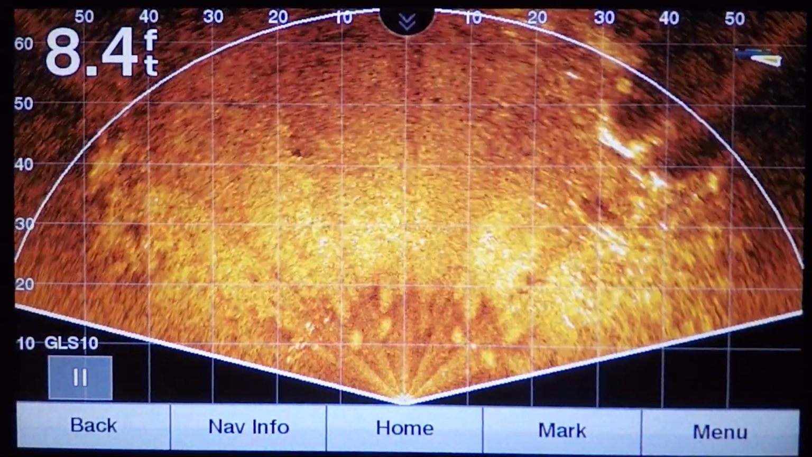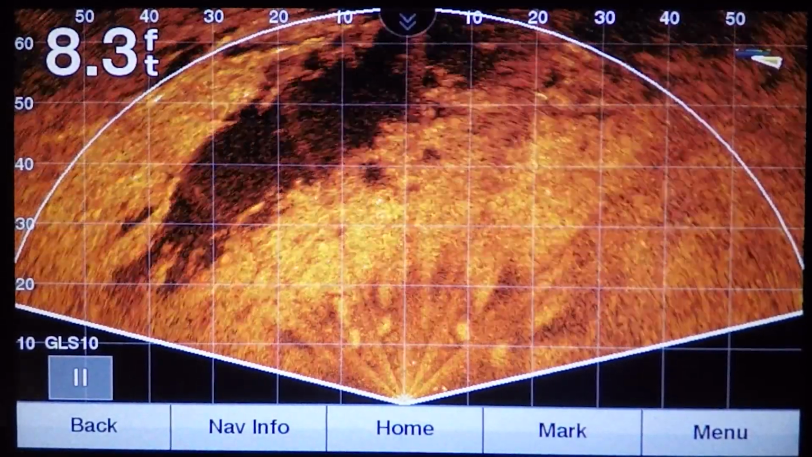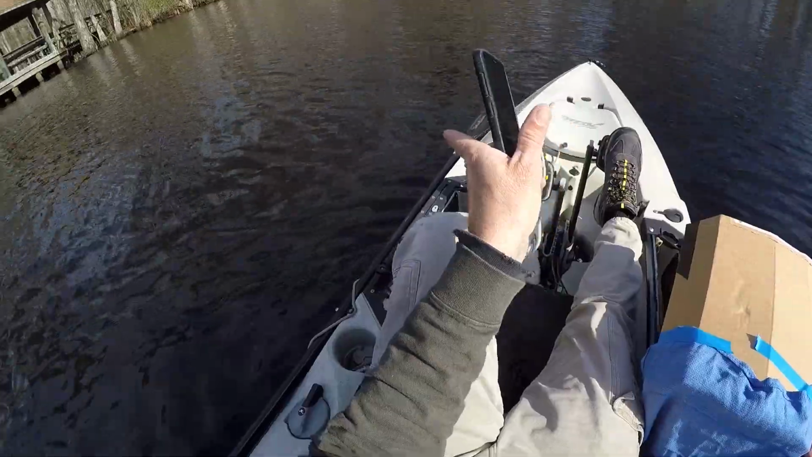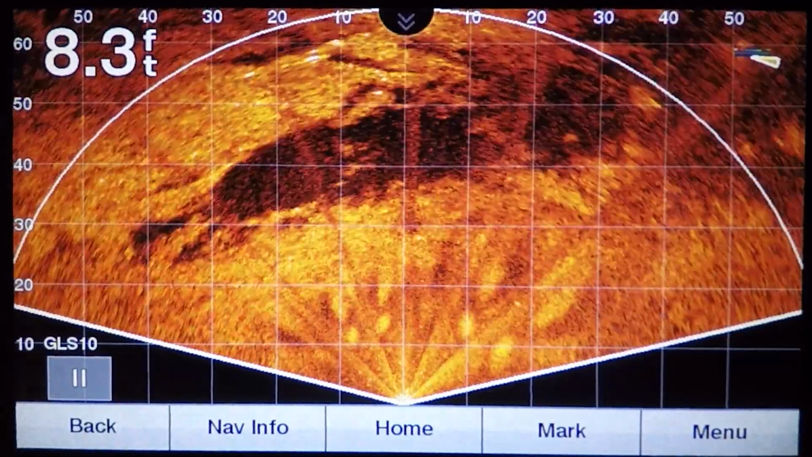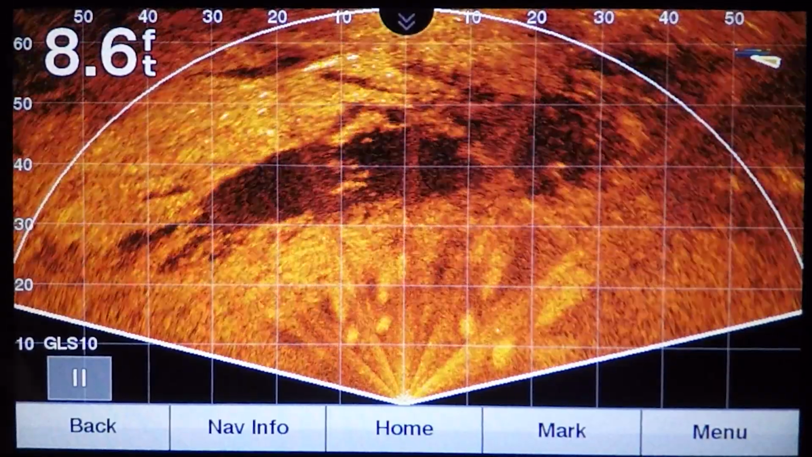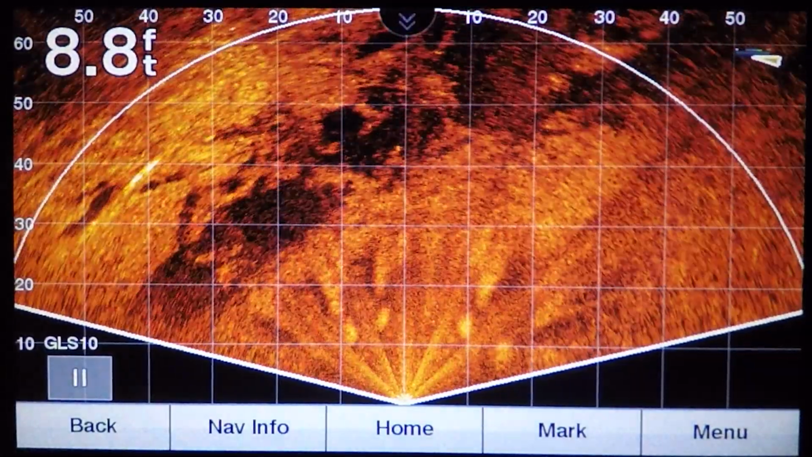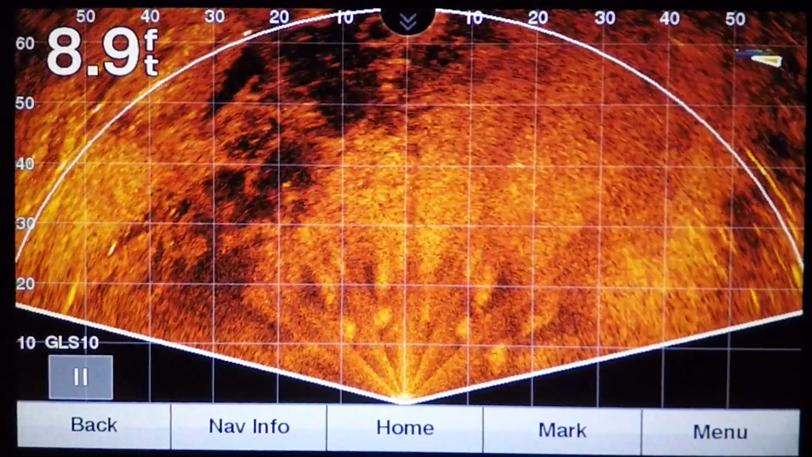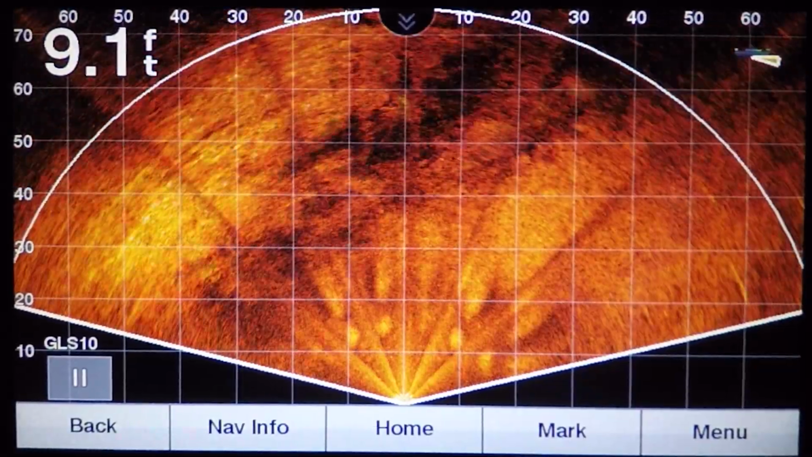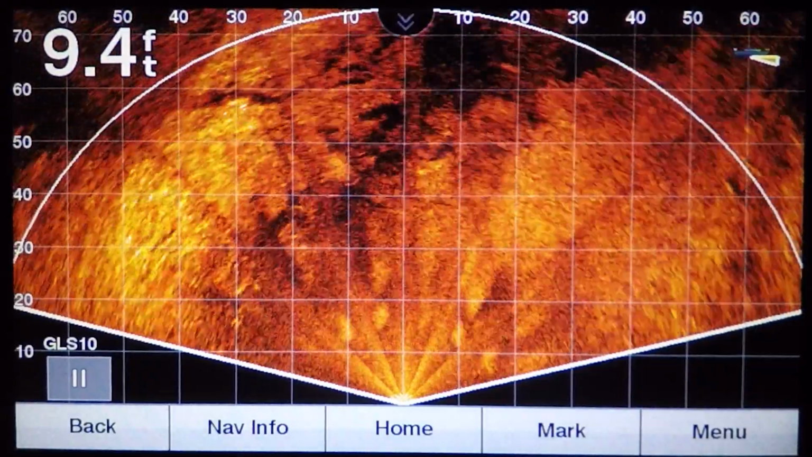I was hoping to find some decent structure here. I look over to my left. Oh wow, see, now you can see a nice drop off. This is basically, it's pointing this way, so this is over here under me. You can see that there's a drop off ledge right there. I guess that's what it is. I'm sorry, I'm looking at it on my phone, so it's hard to see what I'm looking at. That's pretty cool. Get up here. Oh yeah, here we go. Here's some structure in this corner right here of this creek. What we got down there?